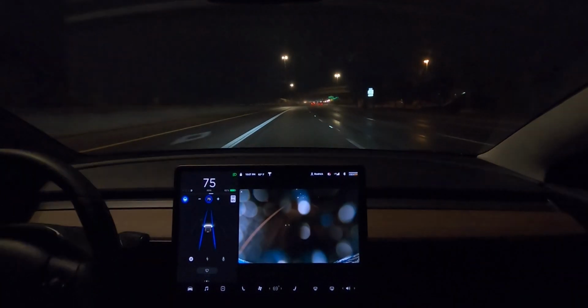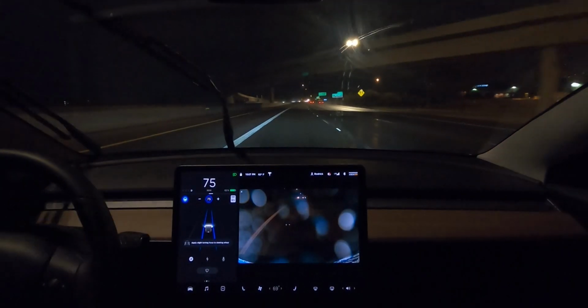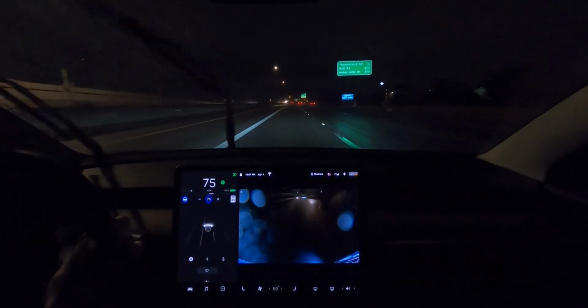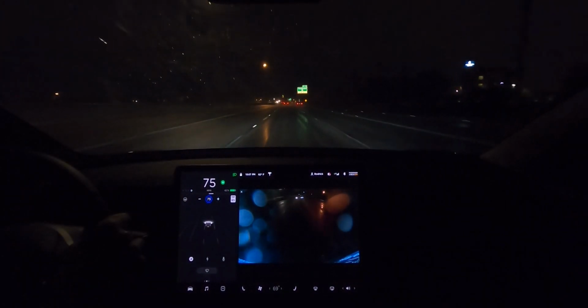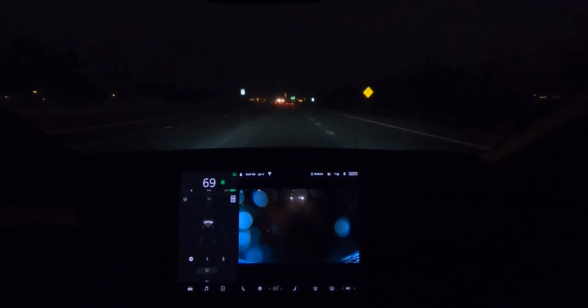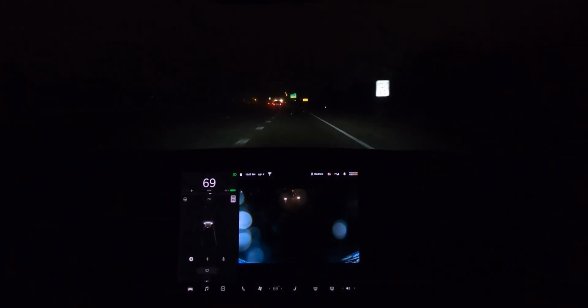Autopilot's not having any issues with it, but it's driving me nuts. Alright, now let me get over. I have the signal on, don't I? I hate when it does that. It freaks me out. I'm like, what am I doing?